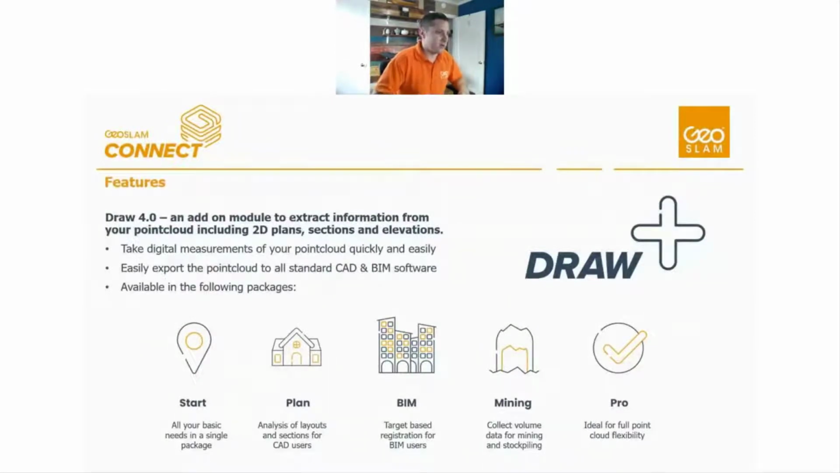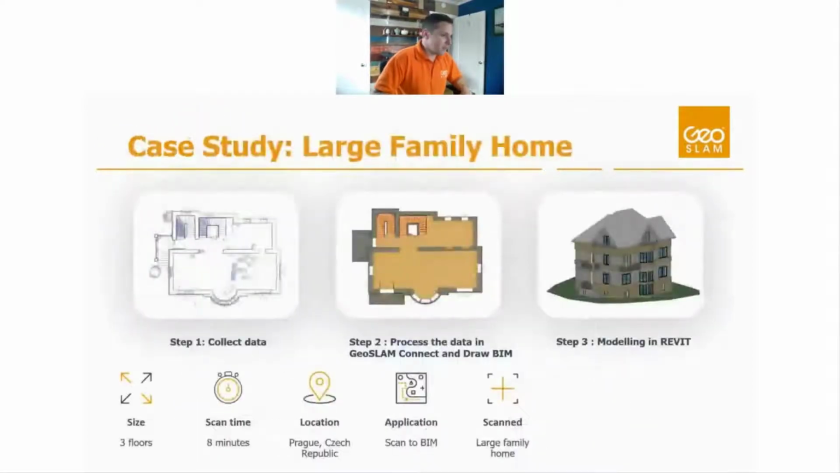So very, very powerful software. Definitely look into it a little bit more on our website, and I'm happy to do a demo anytime if you would like to see more about this Draw platform. But it's one of the crucial components when we're doing scan to BIM work, and I use it pretty much for every scan to BIM project that I work on.